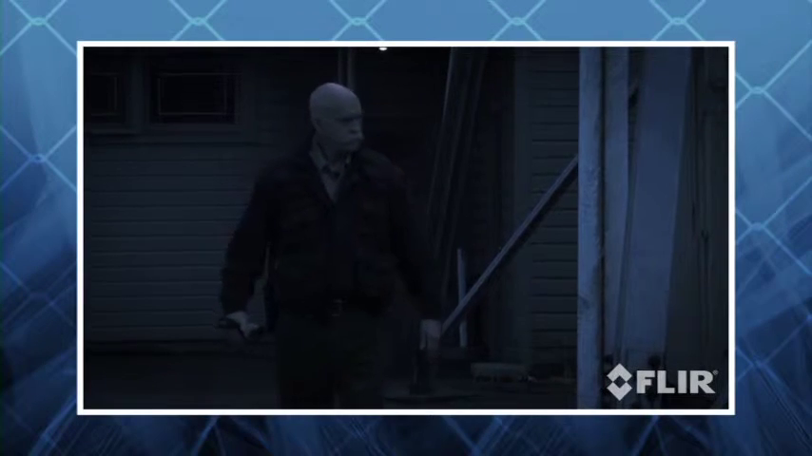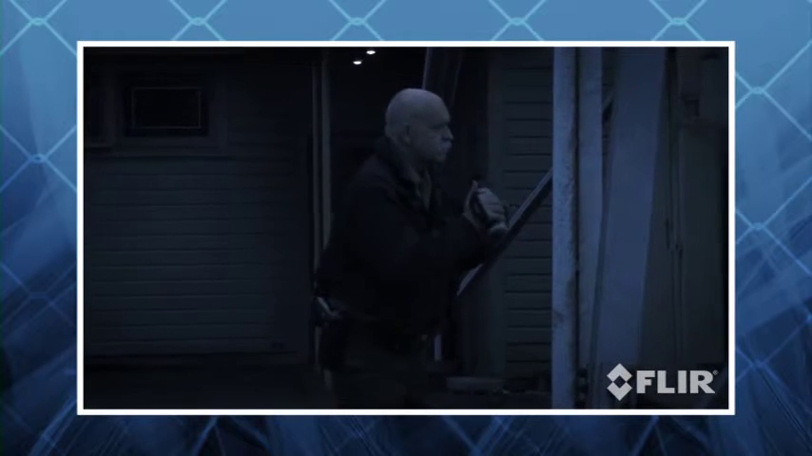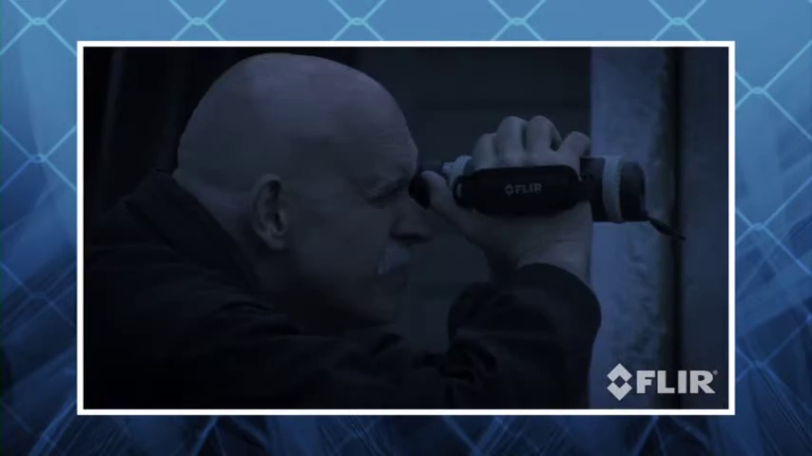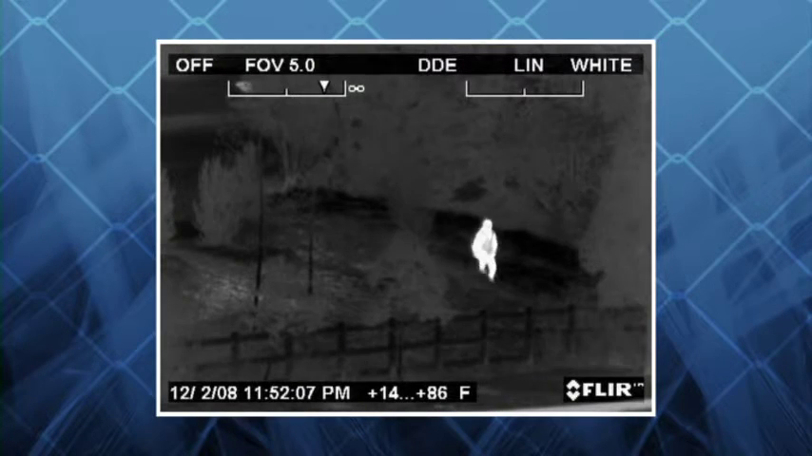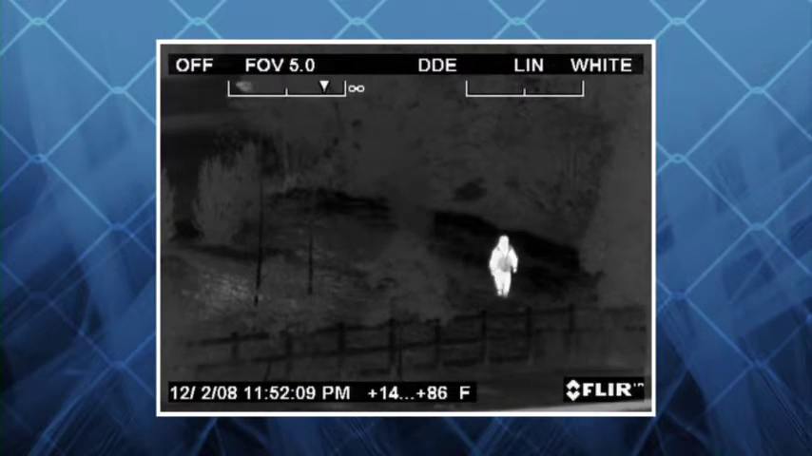Rugged, shock-resistant, and fully submersible, Guardsman is built to stand up to the demands of day-in, day-out security use. FLIR Systems is the recognized leader in thermal security cameras around the world, with more cameras in the field than every other manufacturer combined.